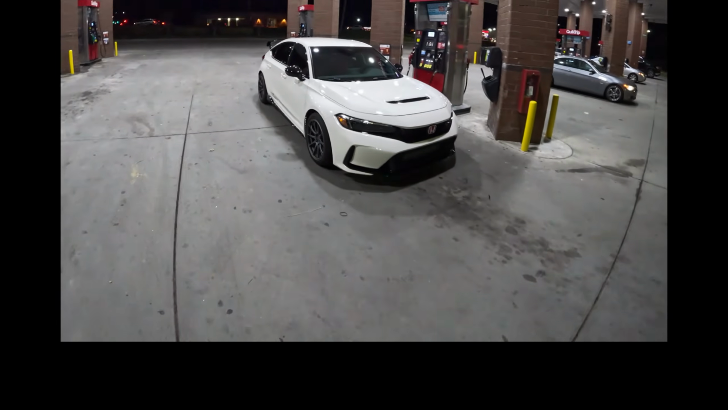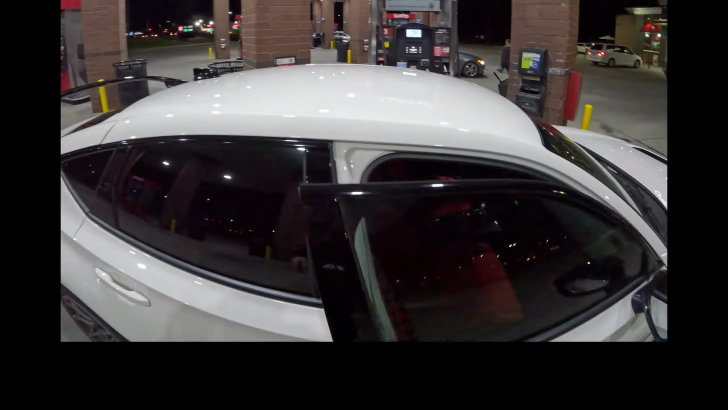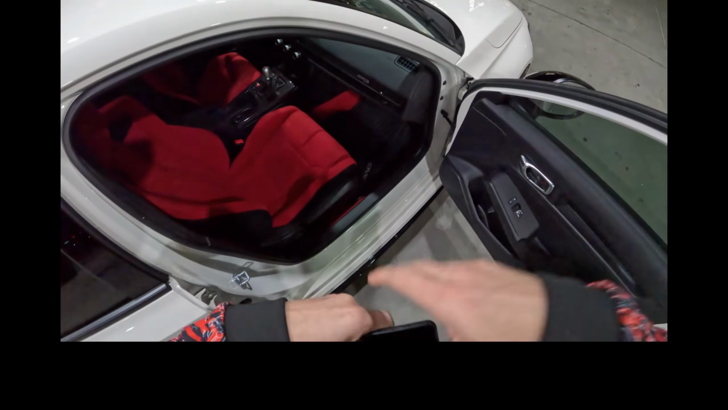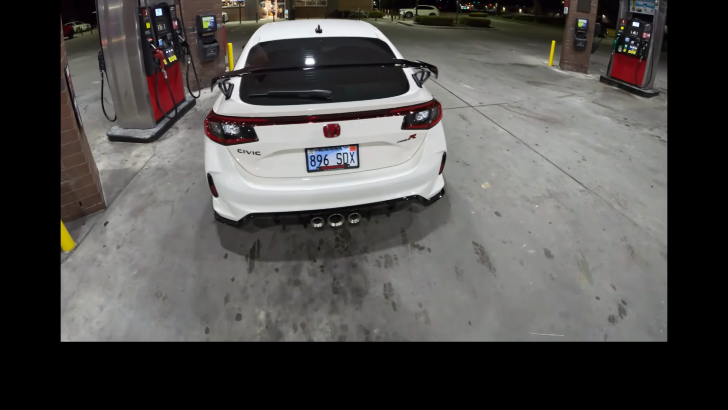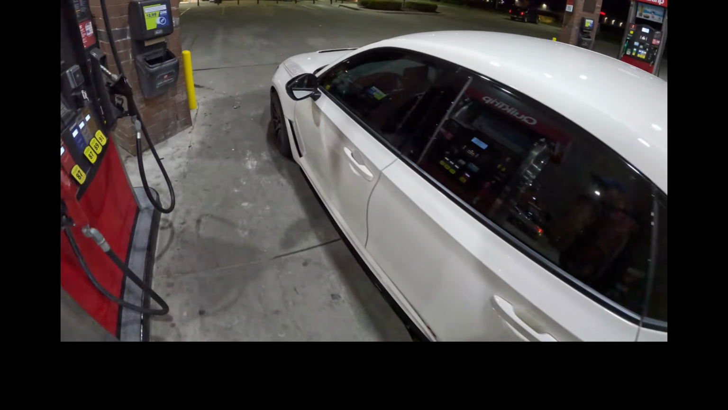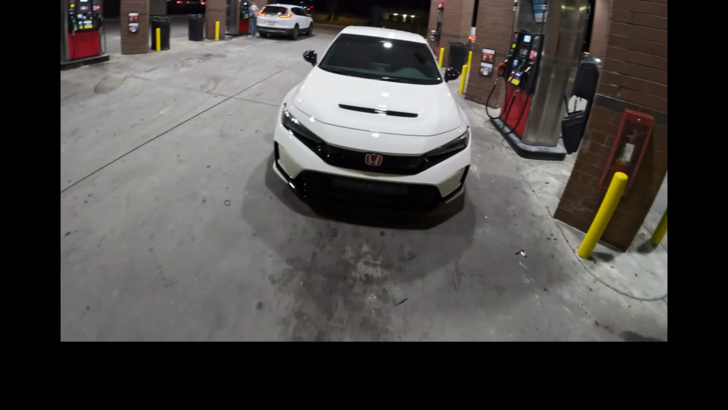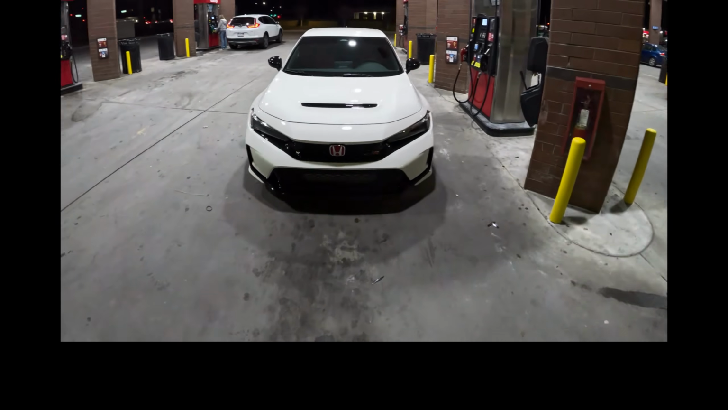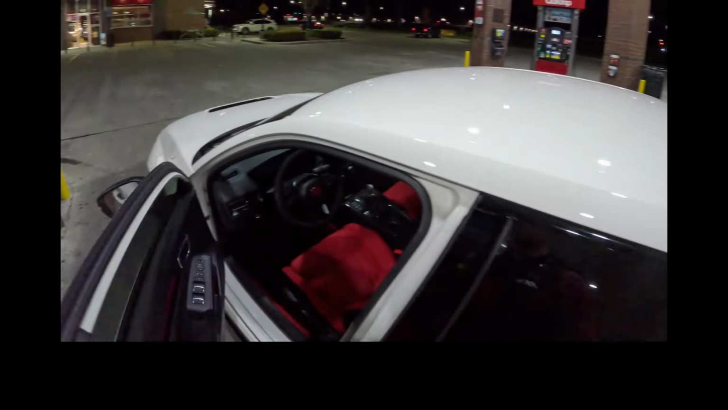I don't use tire shine. I use the Chemical Guys VPR or vinyl plastic rubber, I think is what it's called. Anyways, we're gonna go into Quick Trip real quick. Let's get back home. One more look at the car. Probably do some kind of carbon fiber front lip too eventually, but we'll see what Spoon looks like eventually. What the price is.